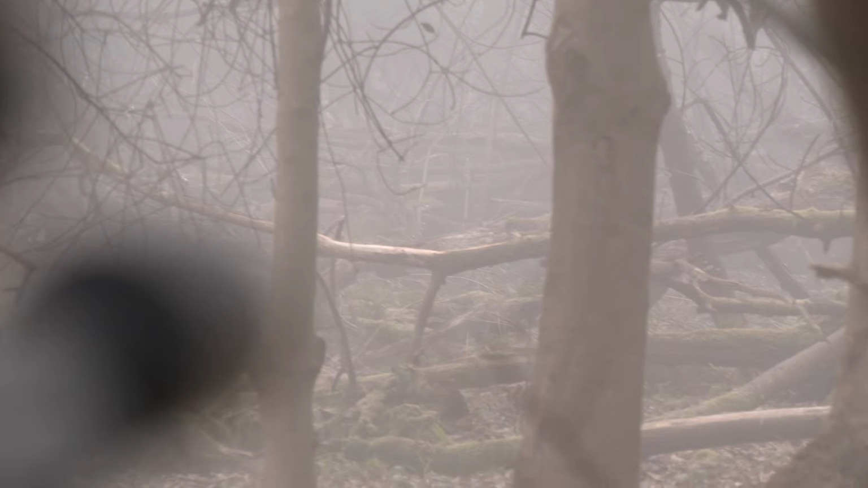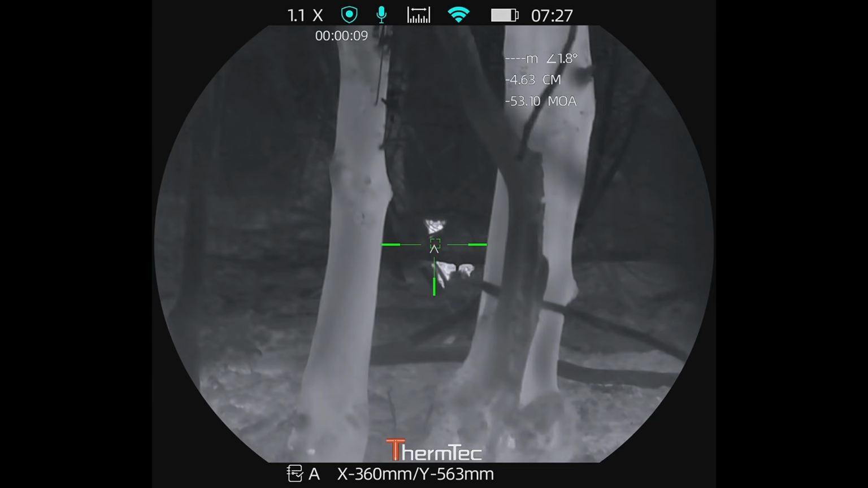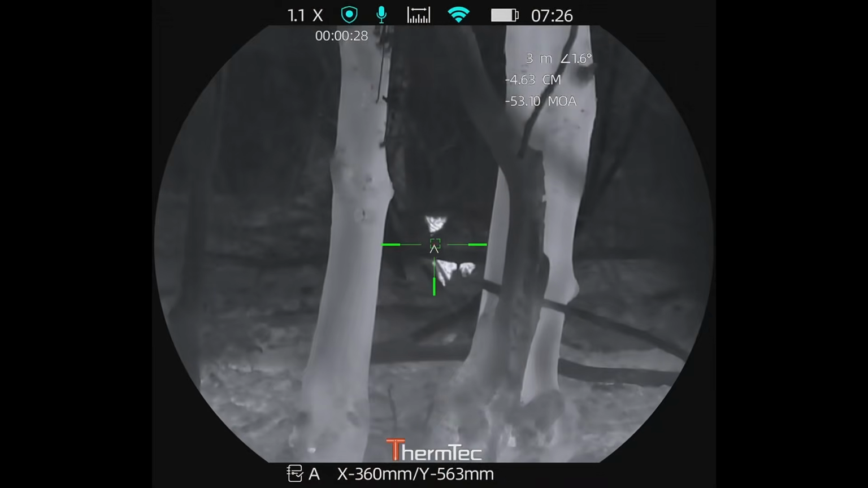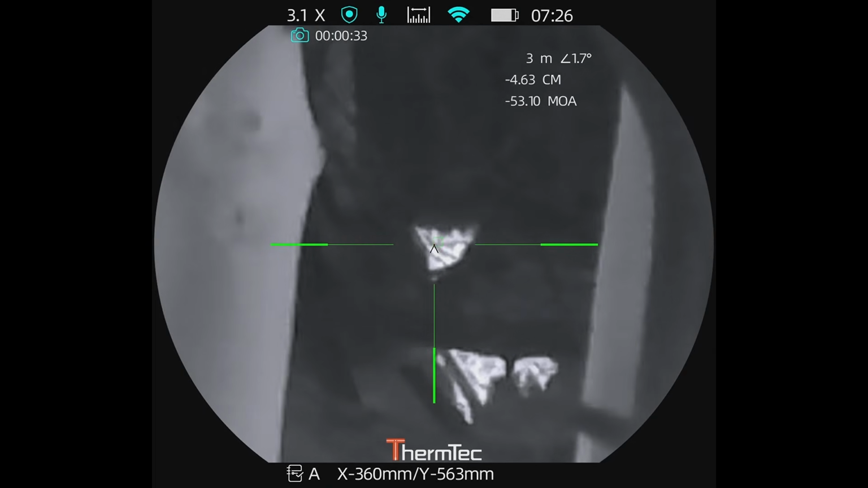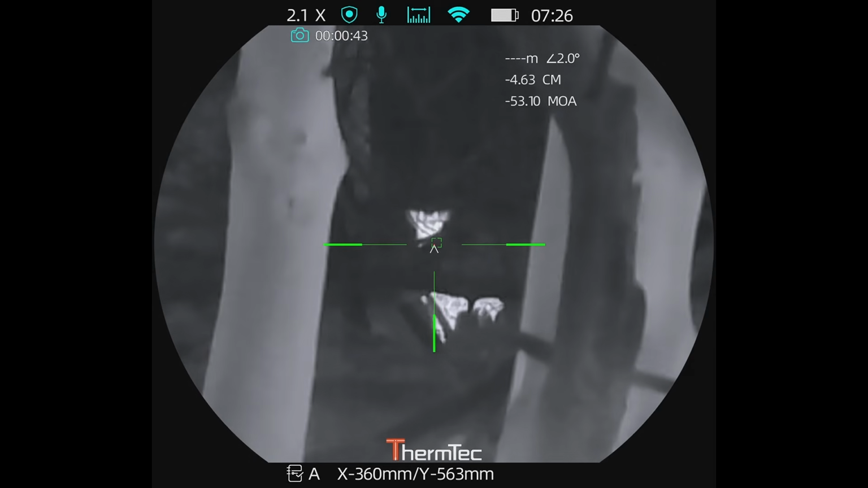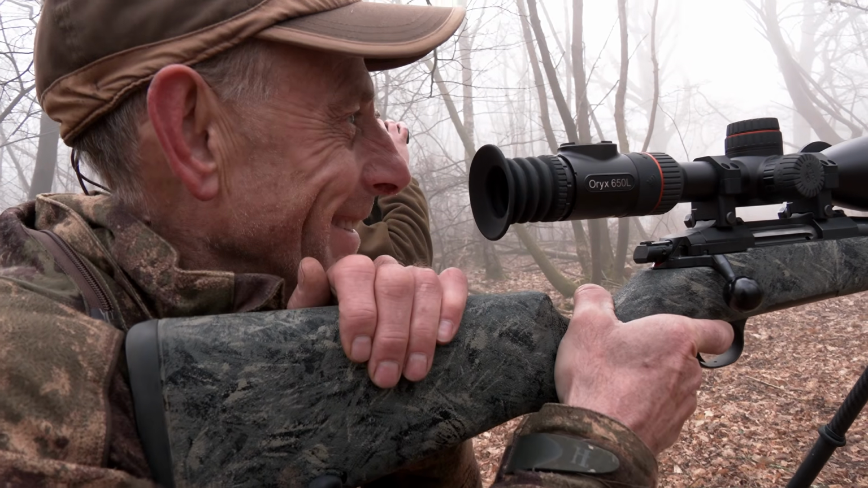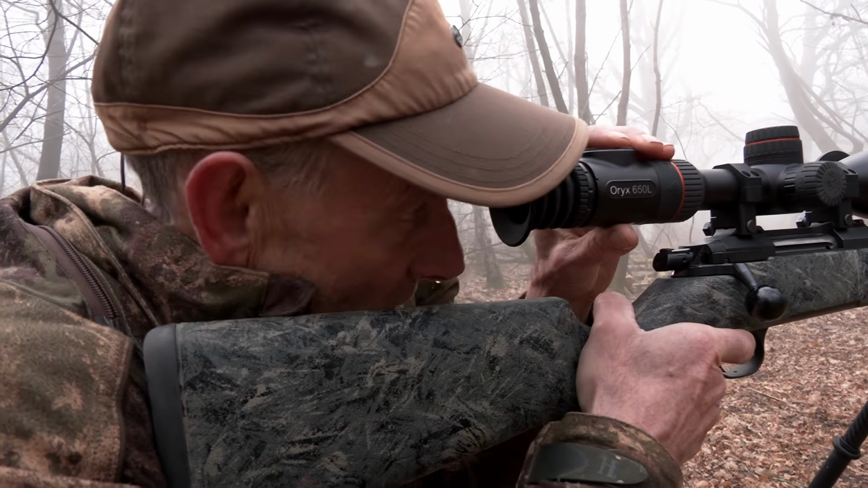The mist might be causing us issues, but the thermal is still picking out animals tucked back in the woods. We've only got headshots or nothing else. The problem was it's just a safety thing. We haven't really got a clear backstop, so I'm just filming it for now, but it's about 40 metres away. But that's deer stalking for you in the UK. It's such a problem with safety. And Will's not too sure about the shot, so anyway, nice to see a deer anyway, isn't it? You can't see it, but there's another one to the right. You might be able to get a headshot. Fine, no problem at all.